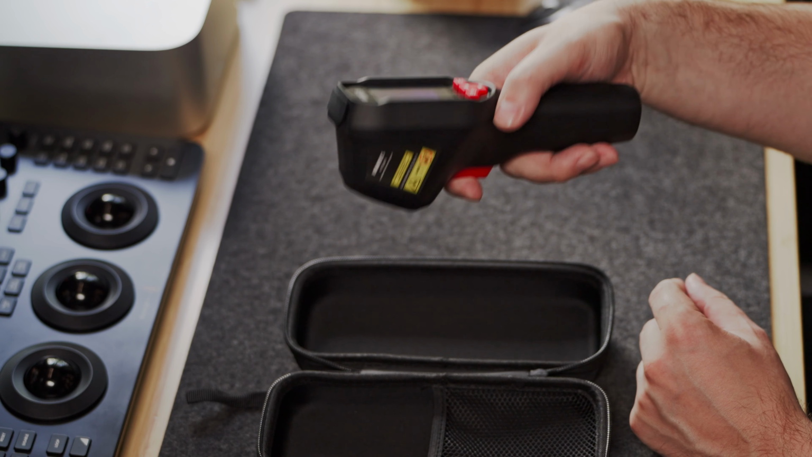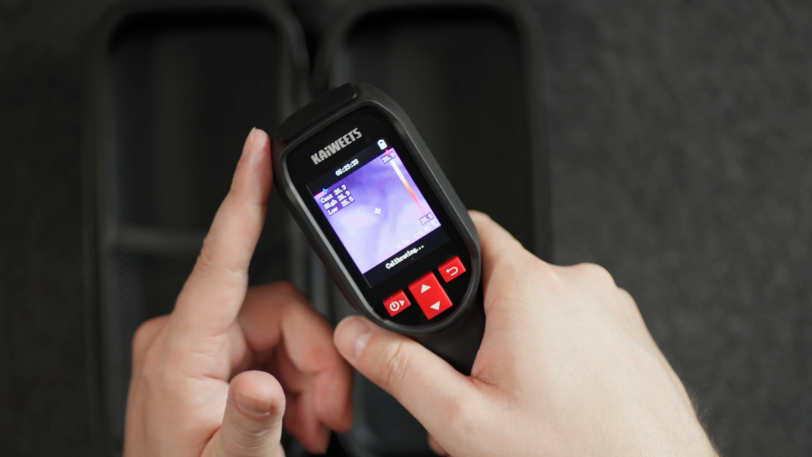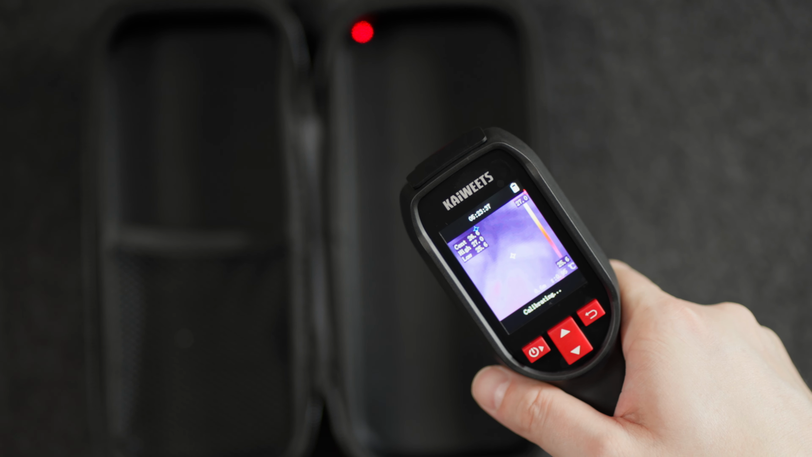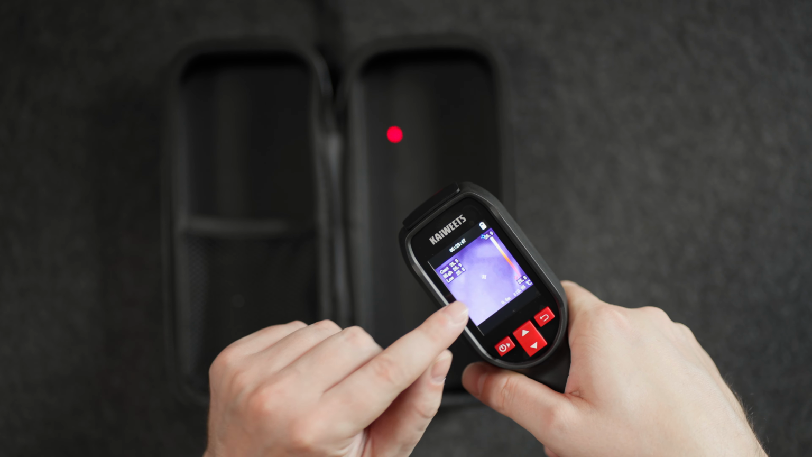With the press of a button right here, if you press the button, it saves the image to the internal storage. That's going to be actually good. And then if you're holding the trigger, it gives you this laser where it points exactly where that center is.